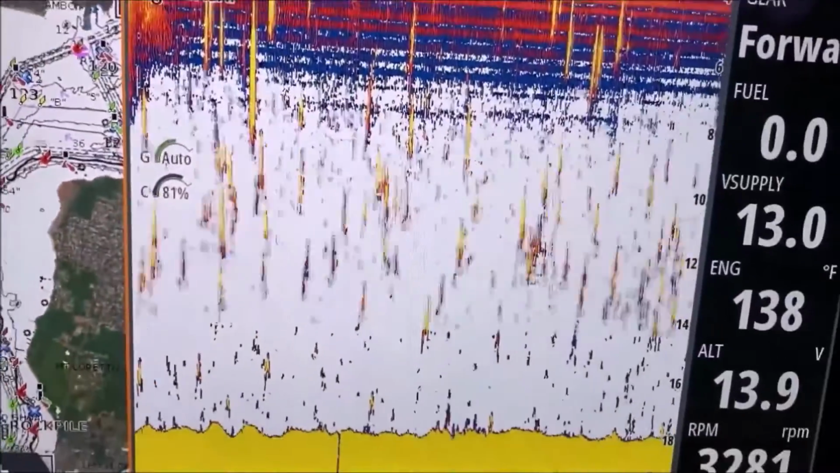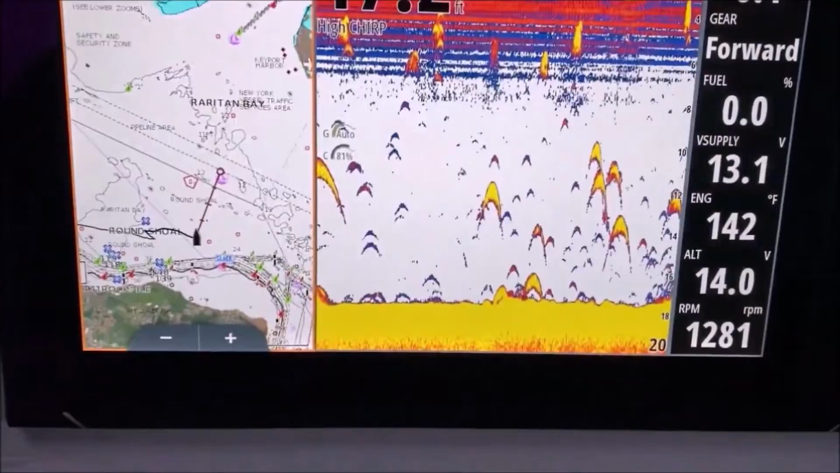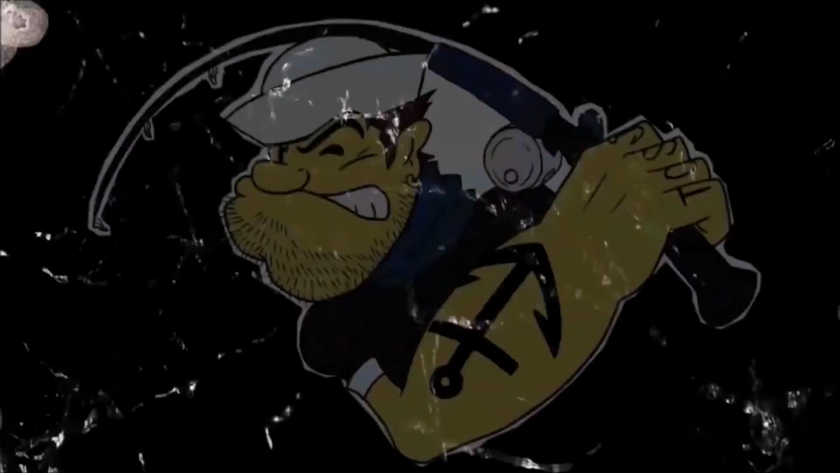What does striped bass look like on plane? There you go. That's what they look like.